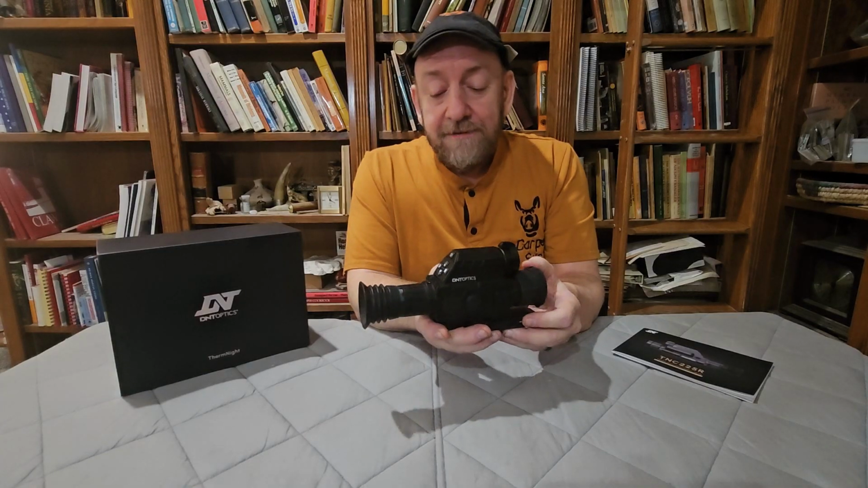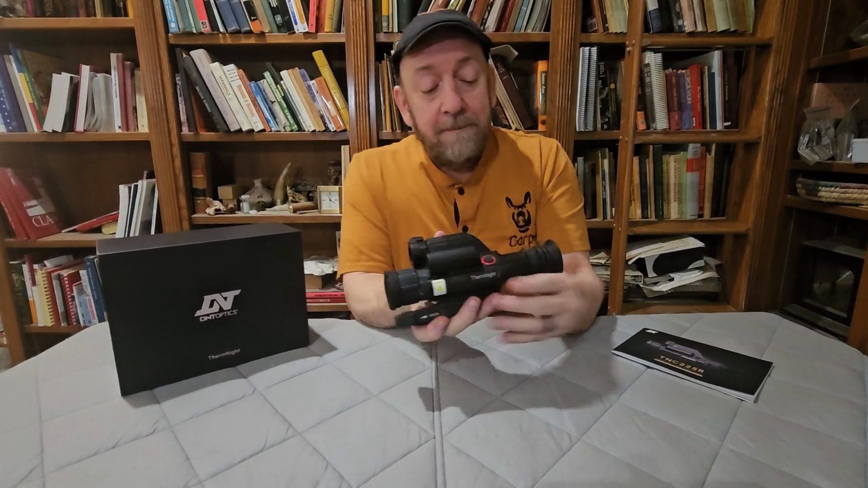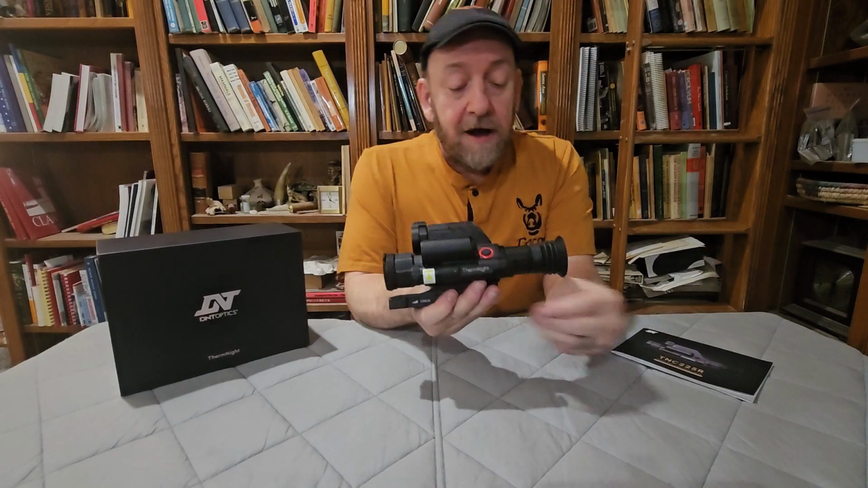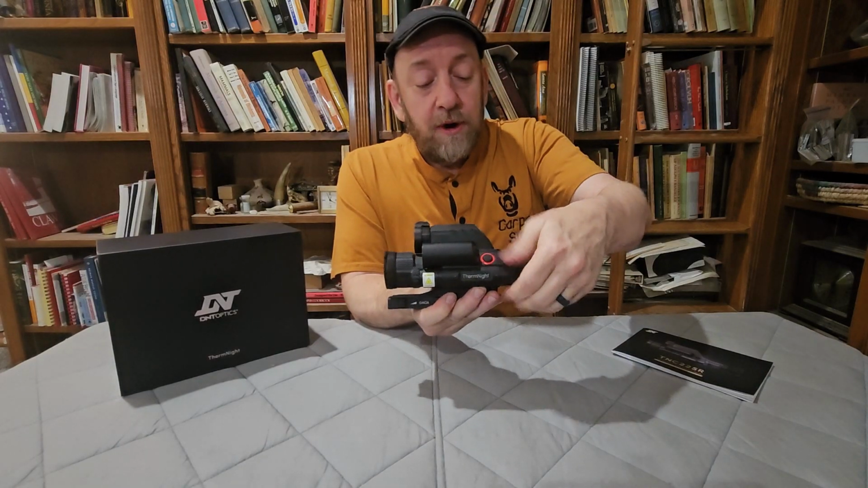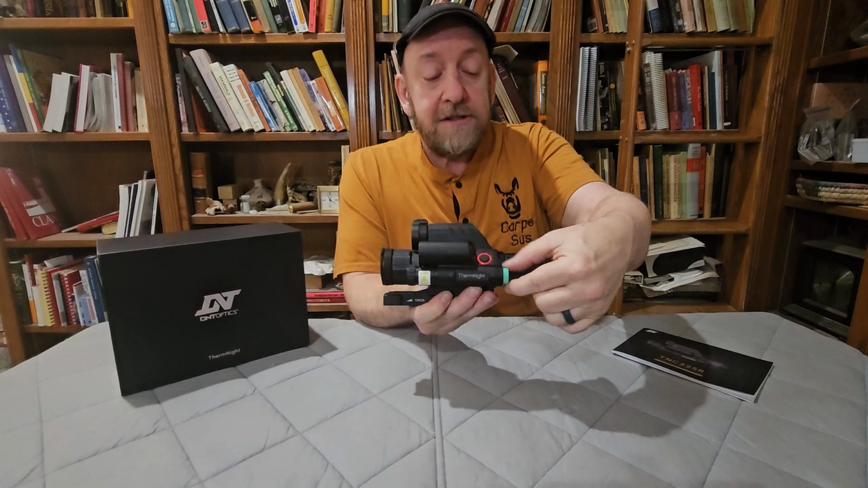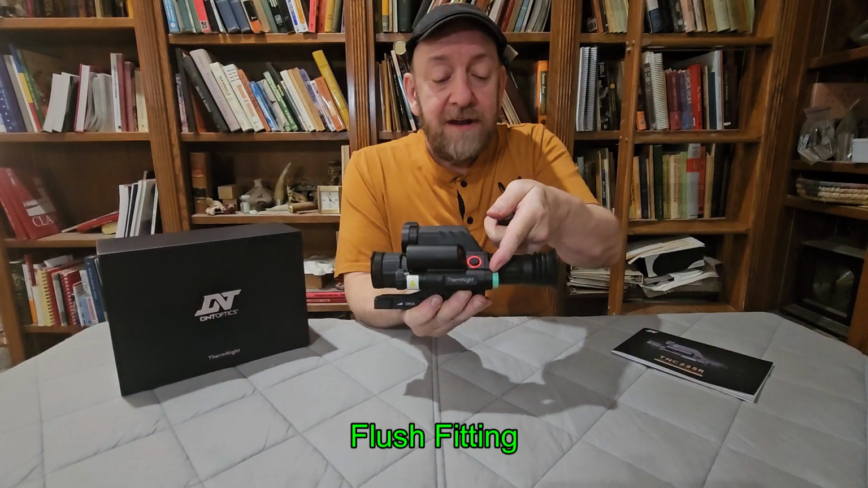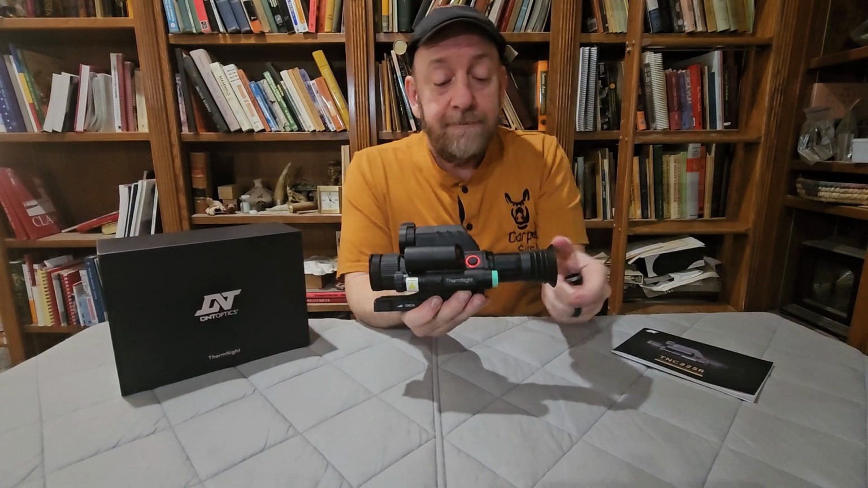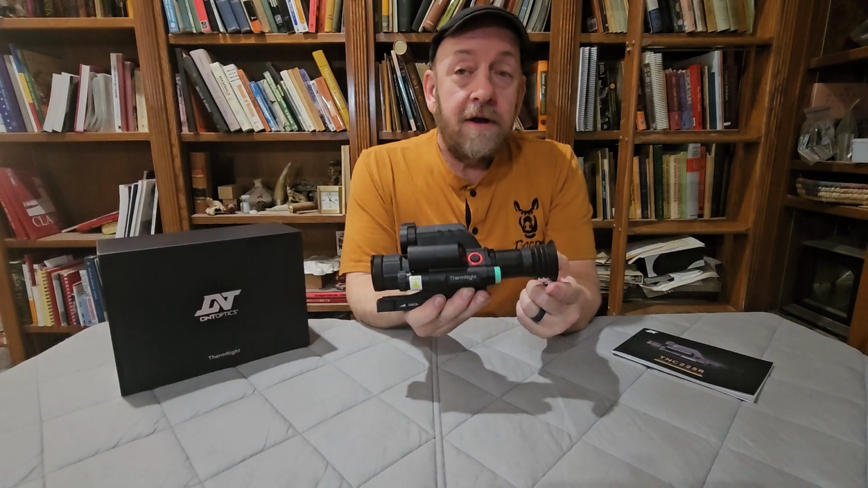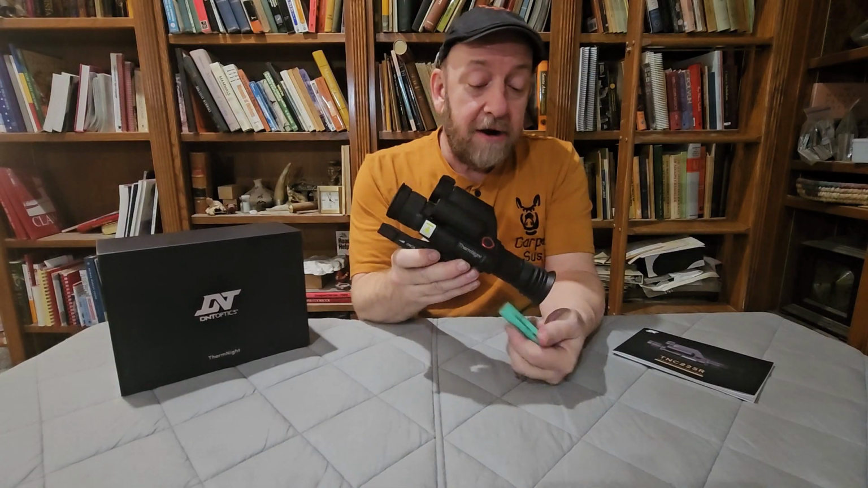Before I get to the downsides of using this, I also want to talk about the 18650 battery. The 18650 battery is a flat top, and it is mounted in such a way that when you unscrew the battery cap, the battery is already sticking out slightly and you can extract it quite easily. On a variety of scopes, the battery sits flat in there, and sometimes it's quite a snug fit. If you want to get the battery out of the scope, you're going to have to tilt the scope, and if your rifle is on a tripod, you're going to have to tilt the tripod or adjust it otherwise so that the battery will slide out.